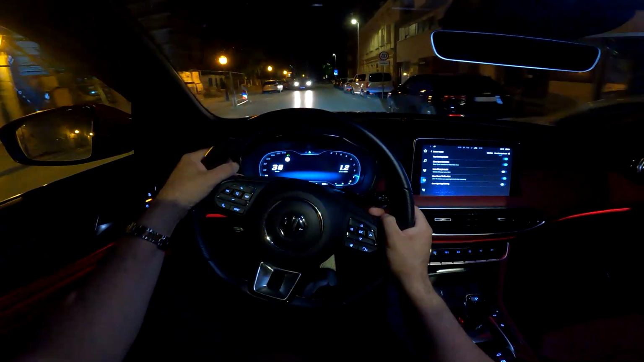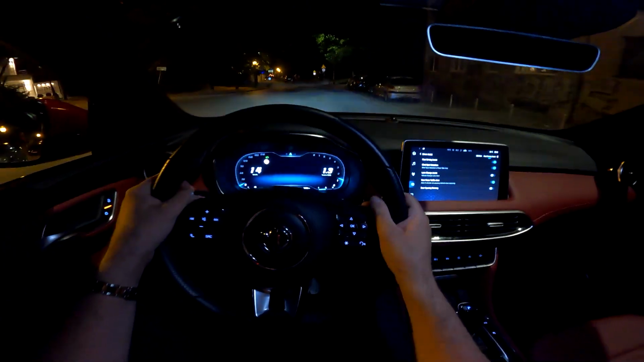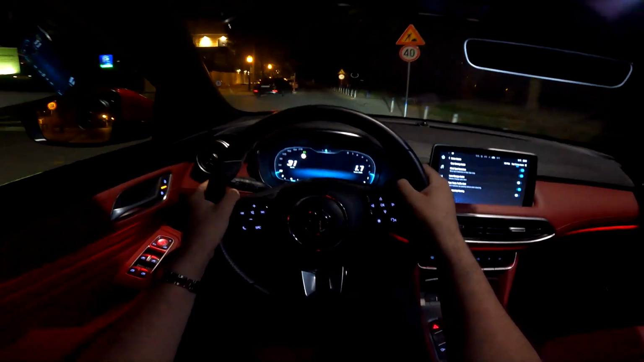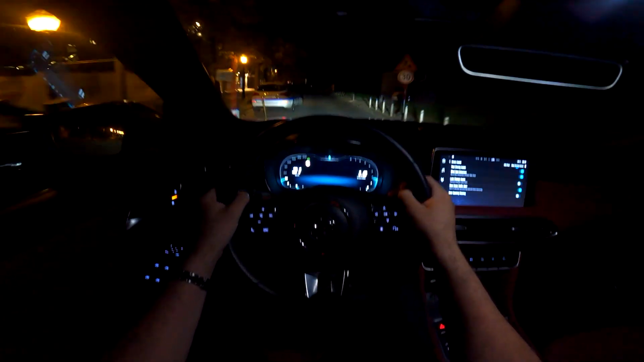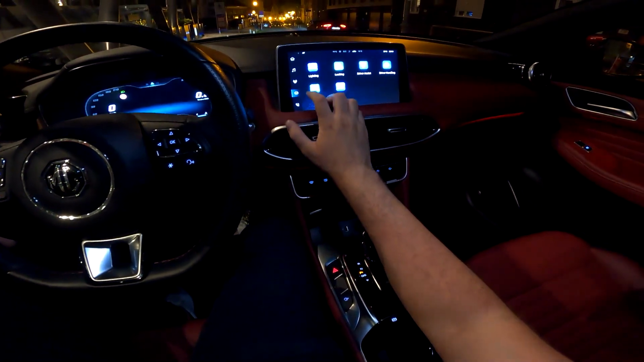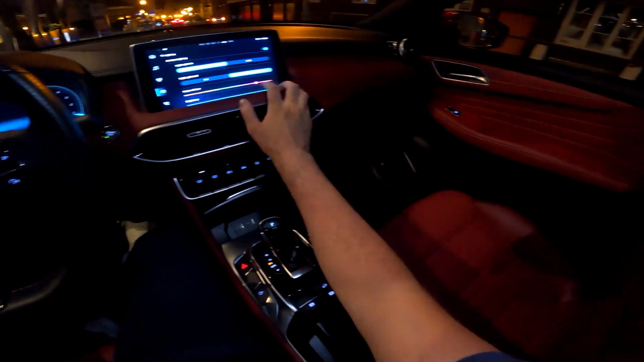And what I also love, small detail but I really love it, is the fact that we also have the ambient lights at the rear. Once again, small detail, but yeah, really love it. And yeah, well, car settings, lighting, ambient light settings.